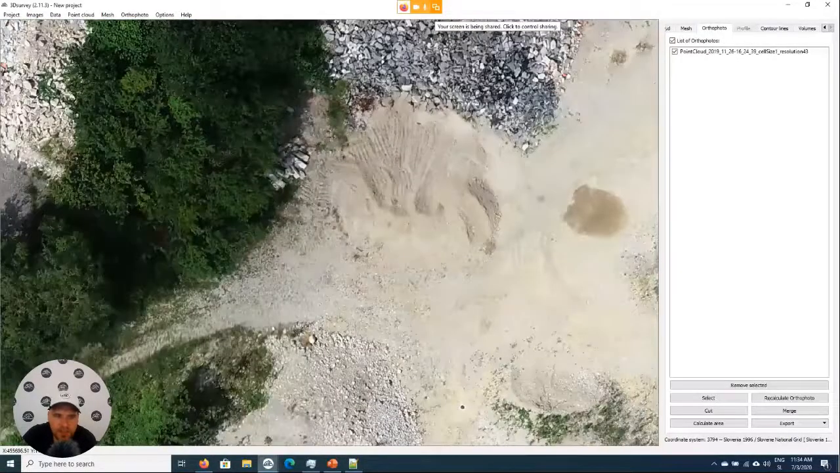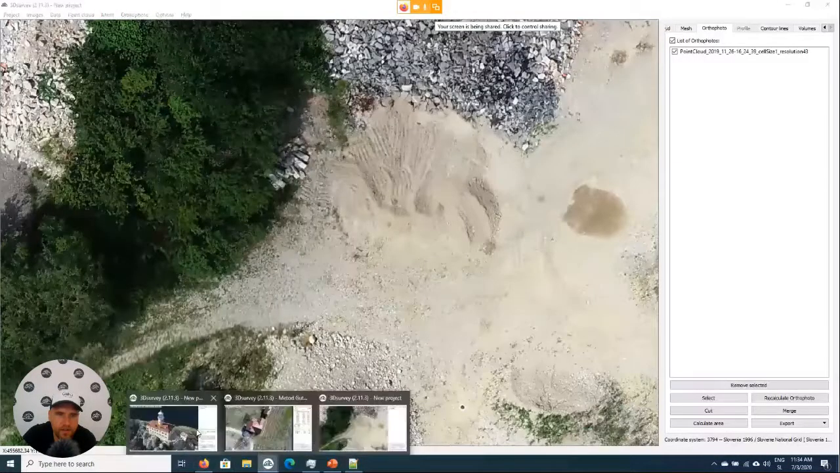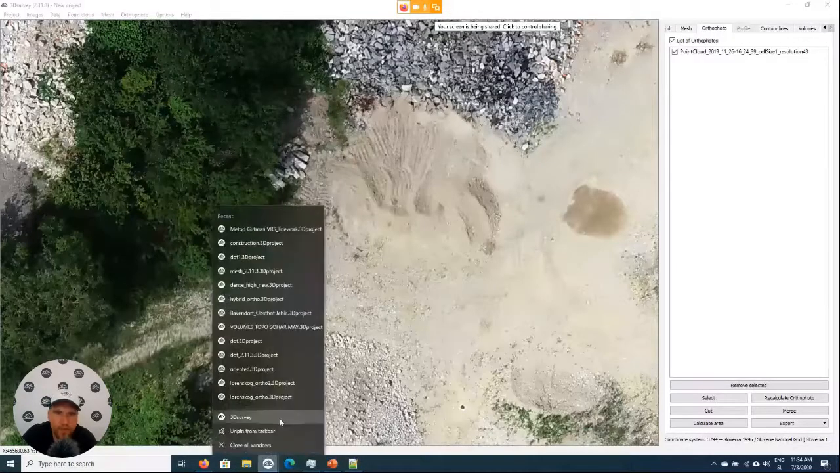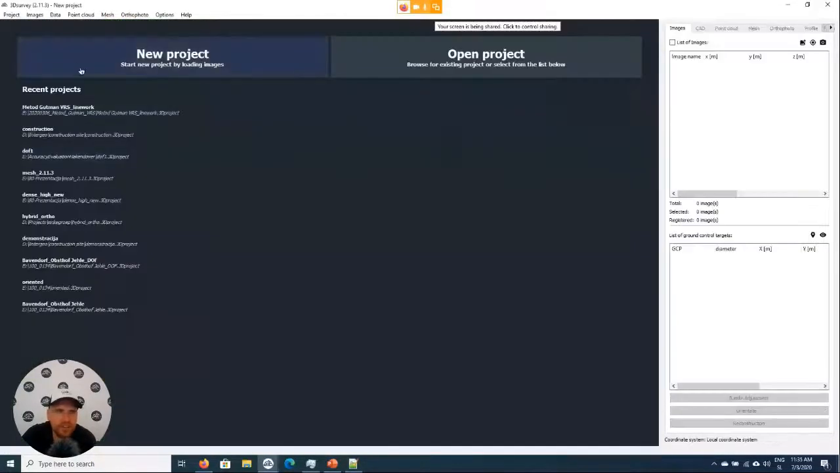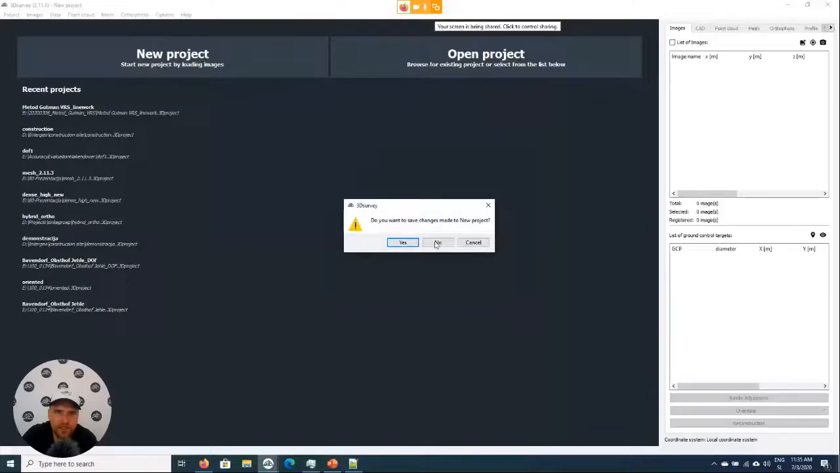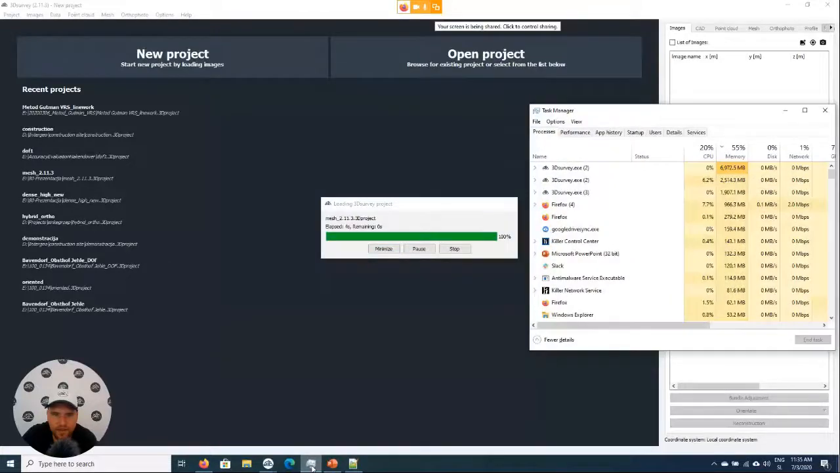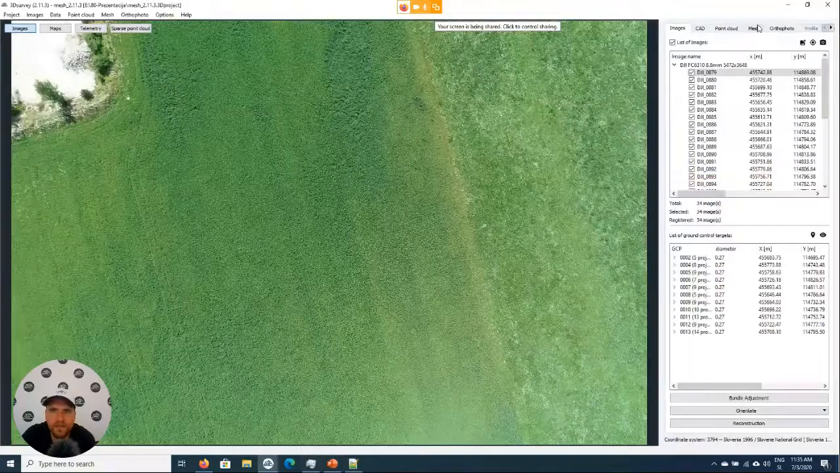Another option would be, I'll just close some projects here. Close this one and open a new window. Another option would be, instead of calculating a digital terrain model, to create a digital surface model. That's a 3D model that has also buildings and trees included. Just have a quick look at the memory, what's happening with it. Okay, perfect. We still have way more than enough.